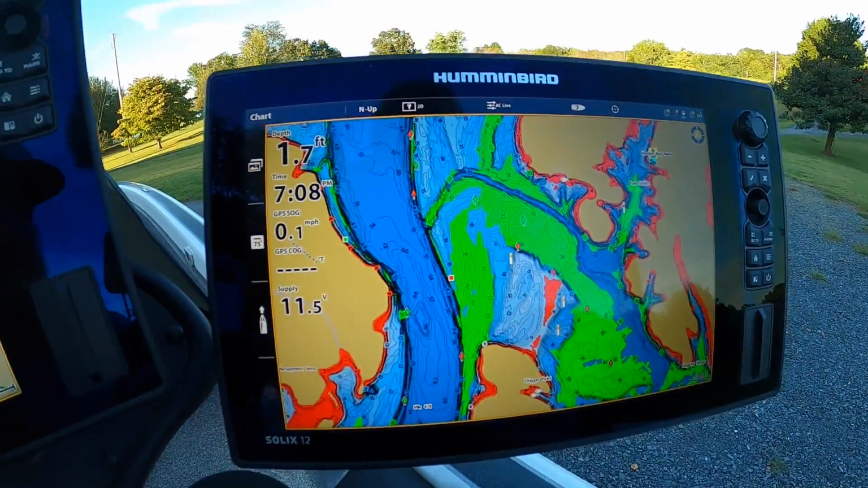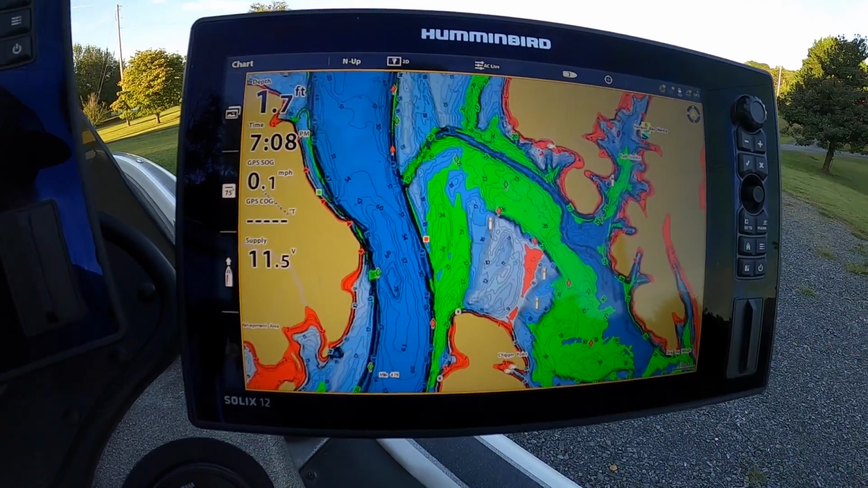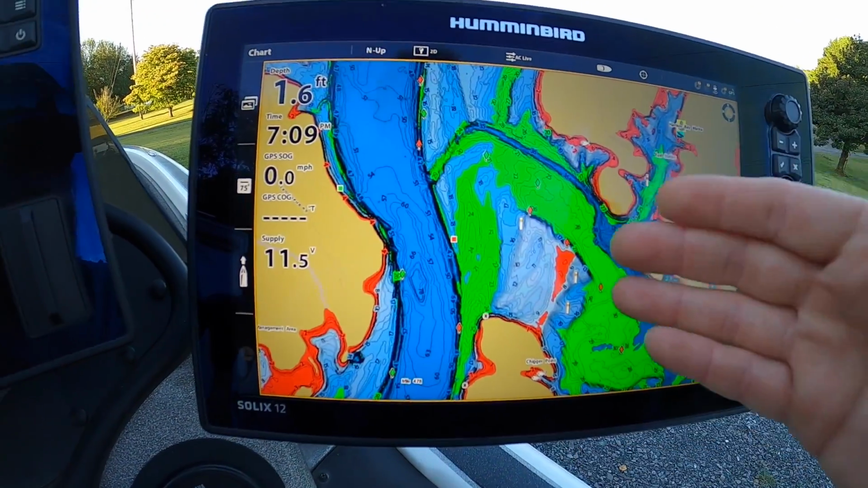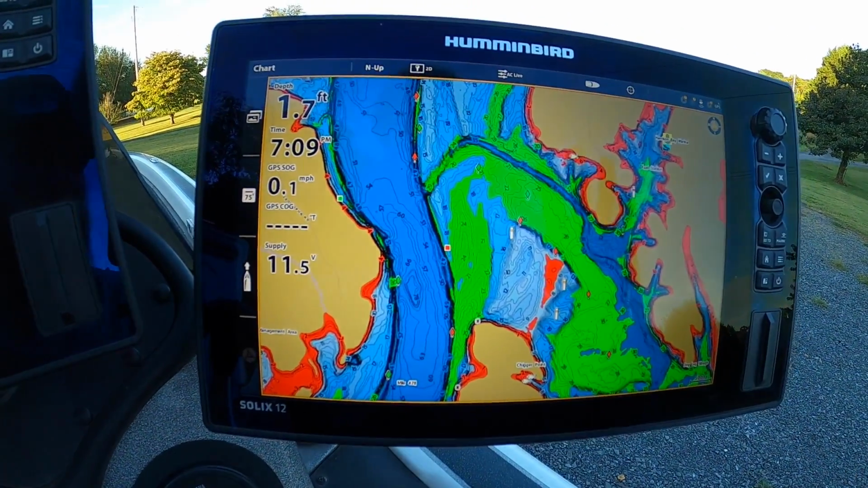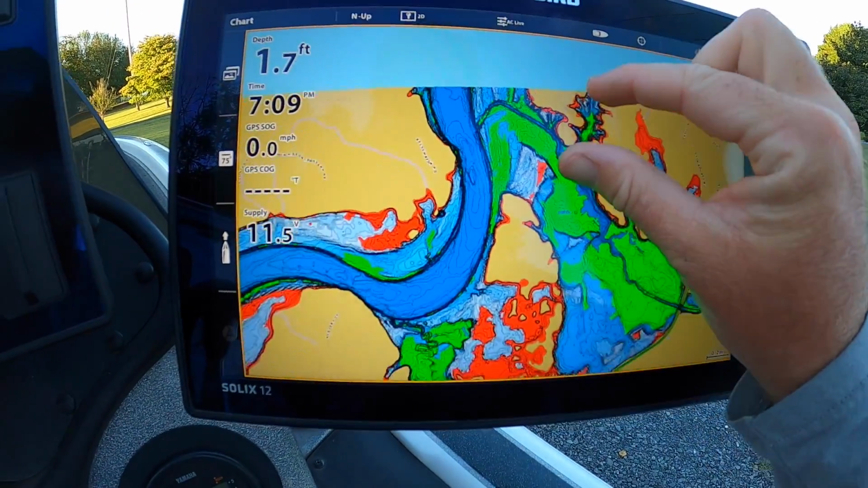So they're going to either be shallow in the backs of pockets, or they're going to be out deep on structure. Okay, so we can find both of those very quickly. Now I want to take it a step further. Let me zoom out here.